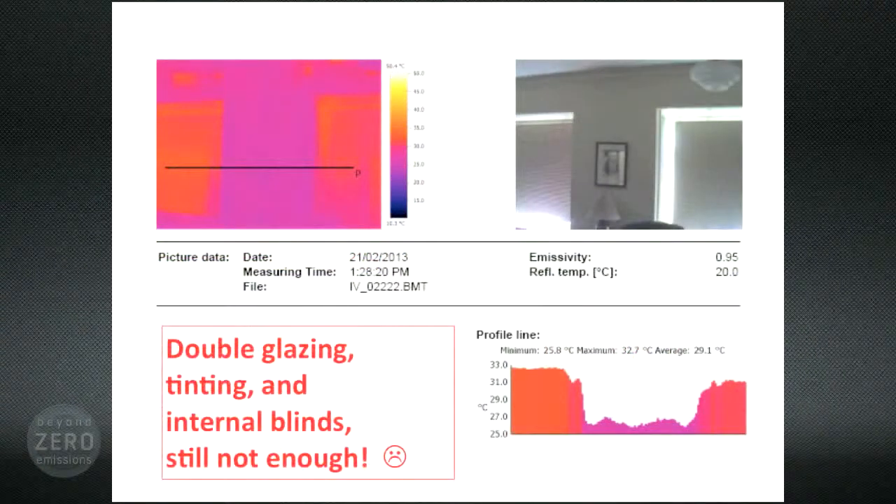Here's an example, my own lounge room. North-facing box bay windows, double glazed, of course, with some tint and some expensive double-layer duet blinds inside. But not good enough. The inside of these very large blinds is radiating heat at 33 degrees, making that lounge room unlivable on a hot day.